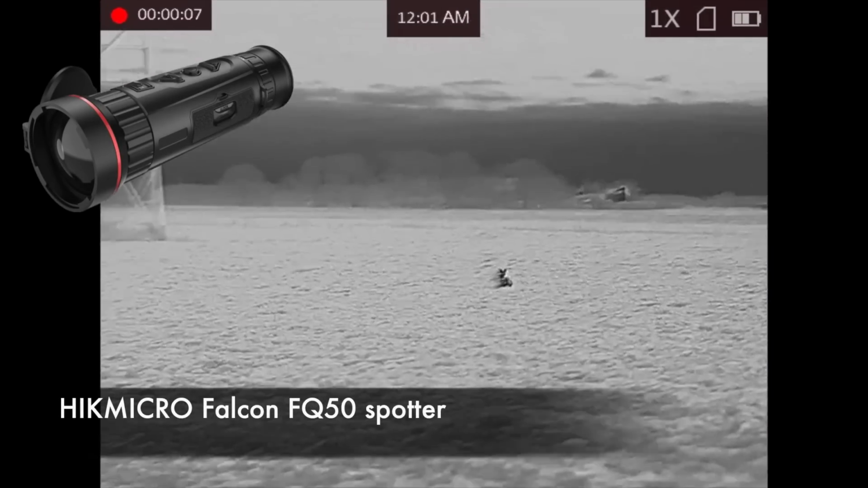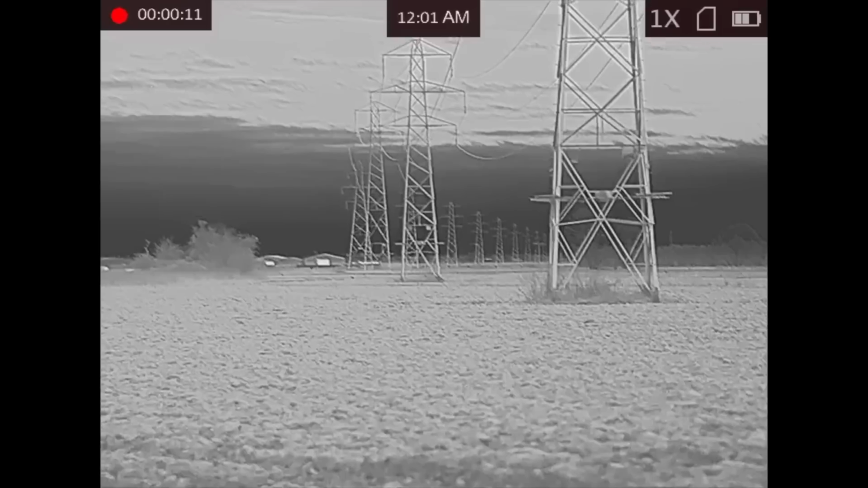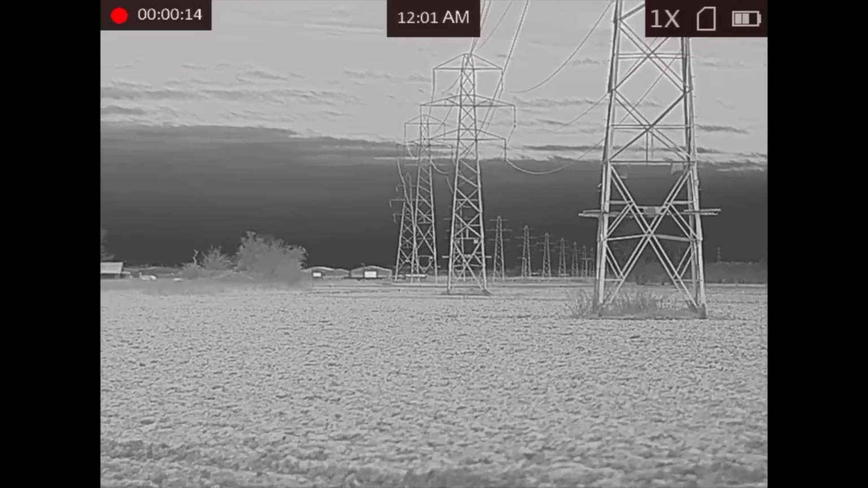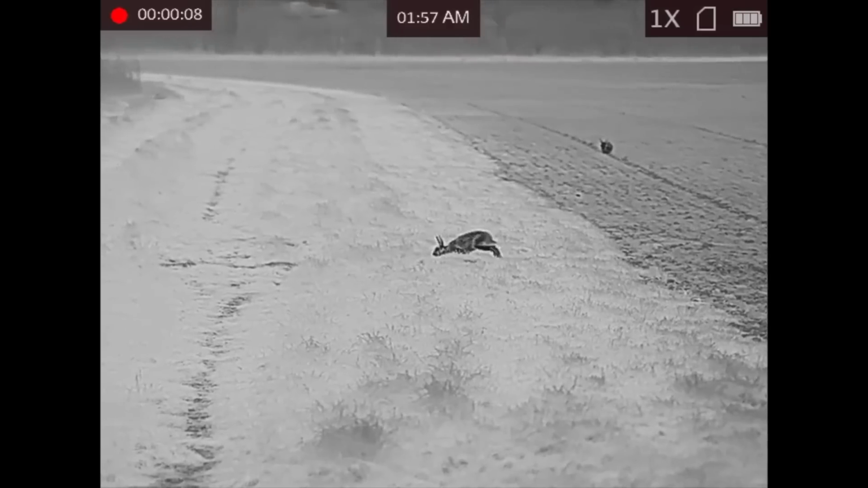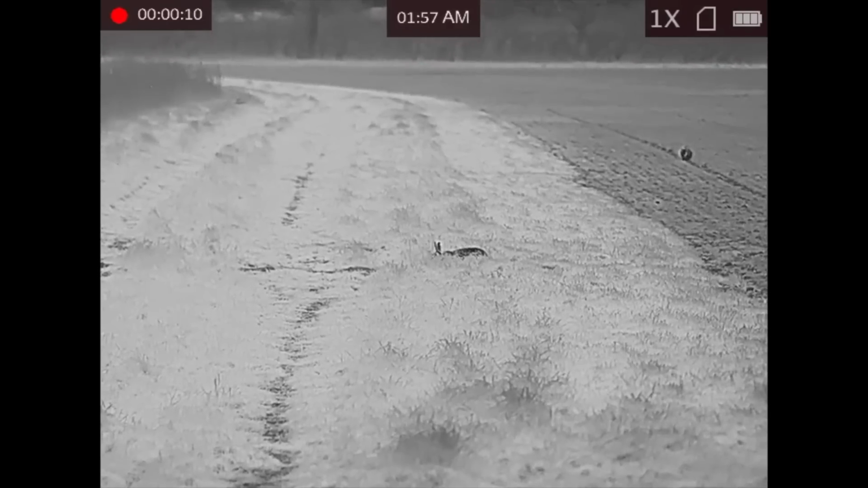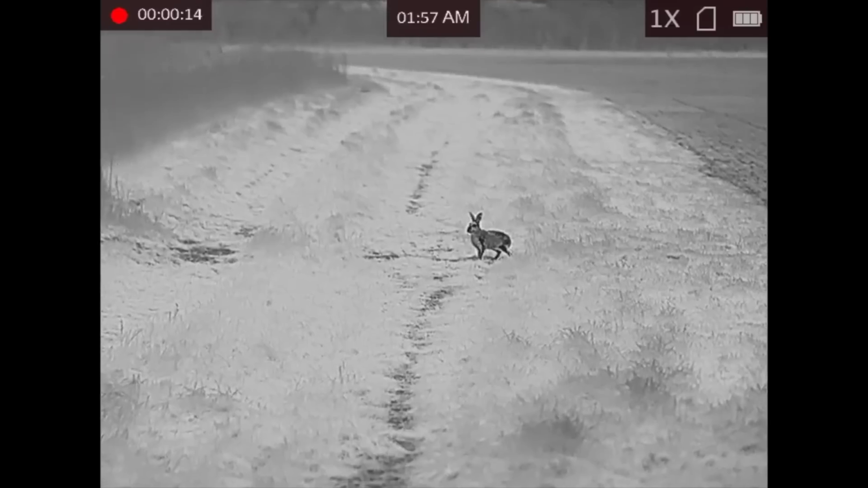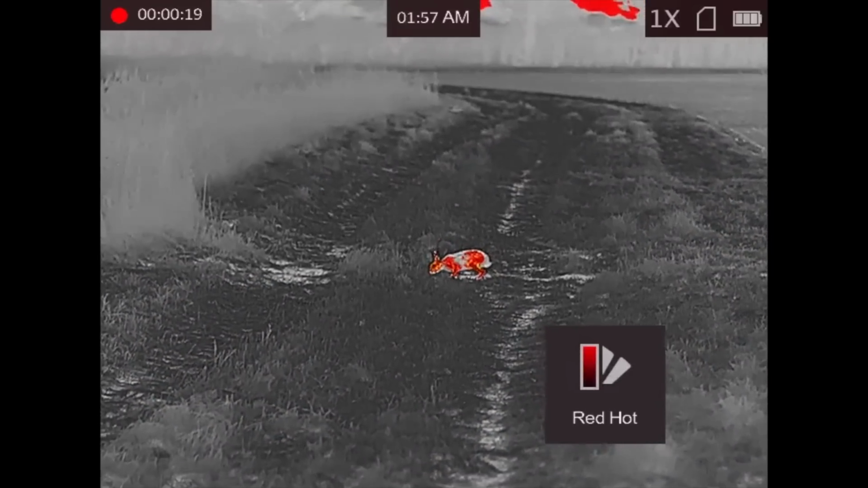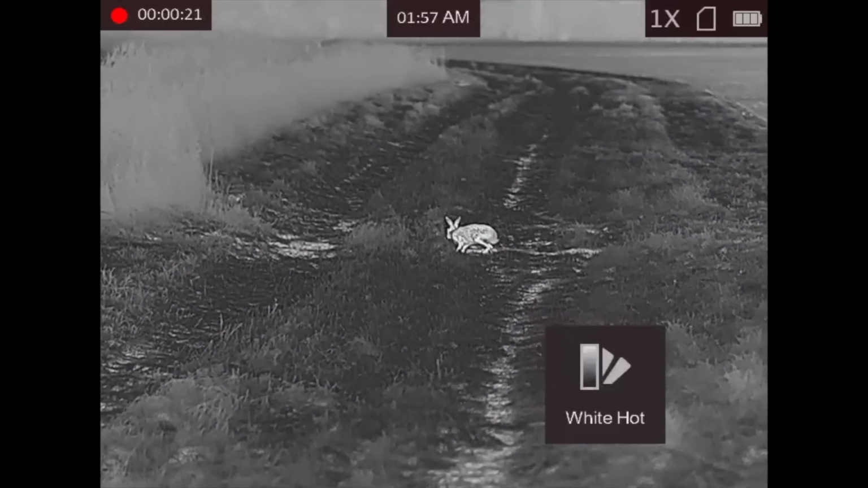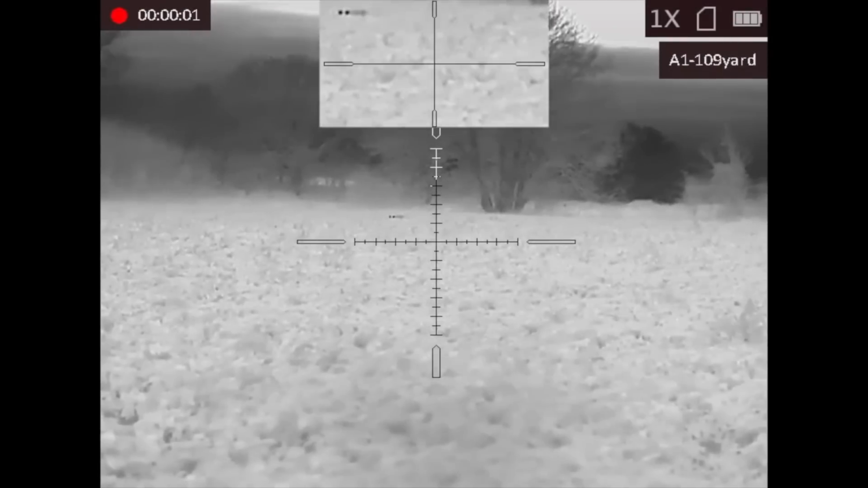Now, I gave my review on the Falcon spotter a few months back, and I've been using it for my foxing antics throughout December, and as you can see here from the image quality, it truly is a step up in thermal performance. I'm also led to believe it's been nominated for an award at this year's Great British Shooting Show, which I hope to see you at. I shall be attending on the Sunday, so if you're there, please say hi.